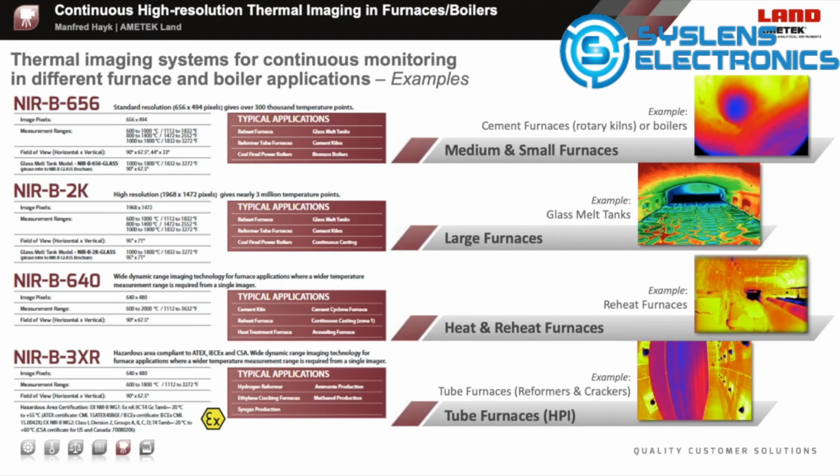The Nearby 640 with WDR technology for heat treatment and reheat furnaces. And the Nearby 3XR, which is hazardous area certified for tube furnaces in the HPI industry, for example, reformers and crackers.